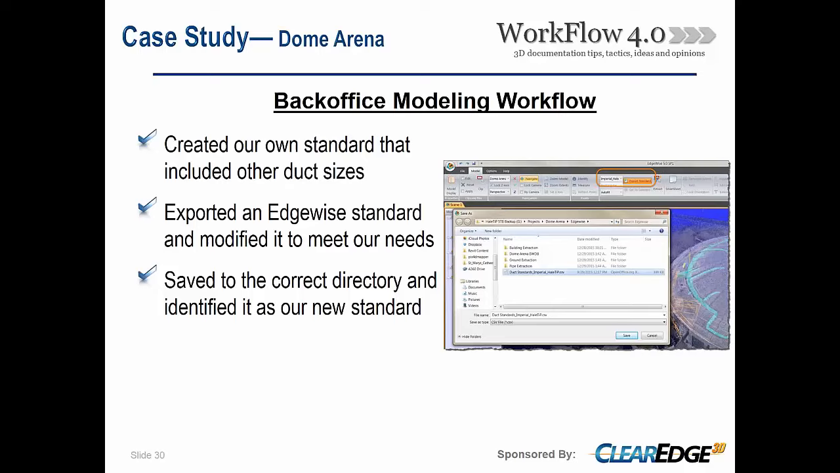So basically what you do is you go into the Edgewise tools, you export one of the standard databases that are in there. It comes out as a .csv file, which hopefully you can edit in Microsoft Excel or any other spreadsheet editing tool. So we jump in there and we add additional ductwork up to the sizes that we needed for the project.